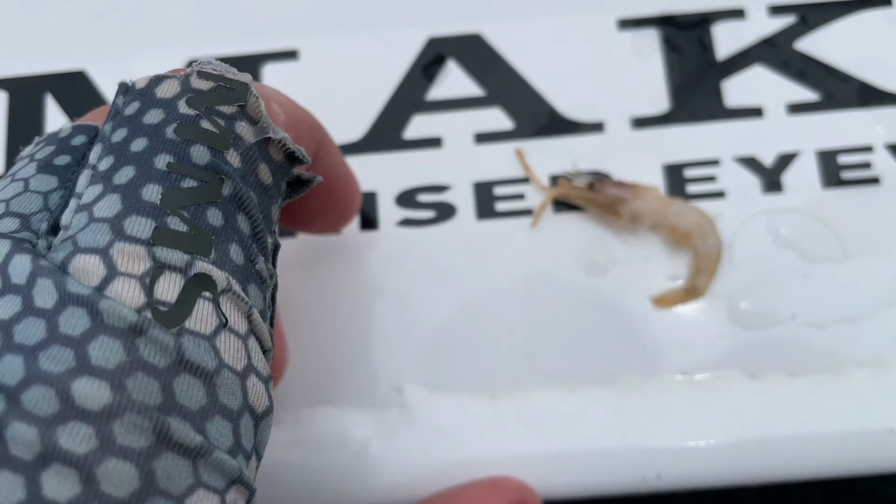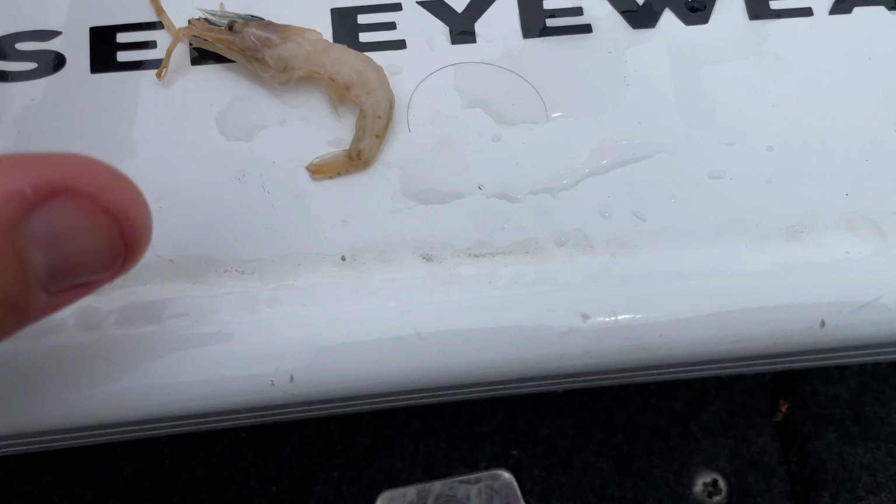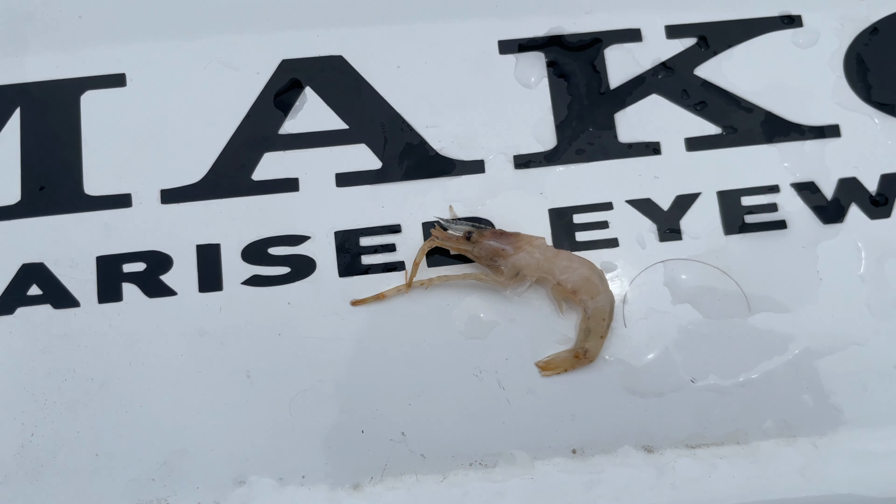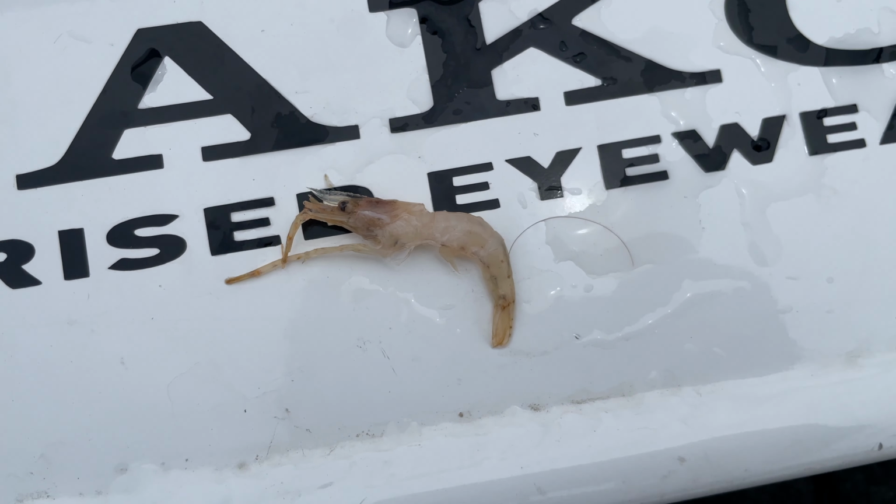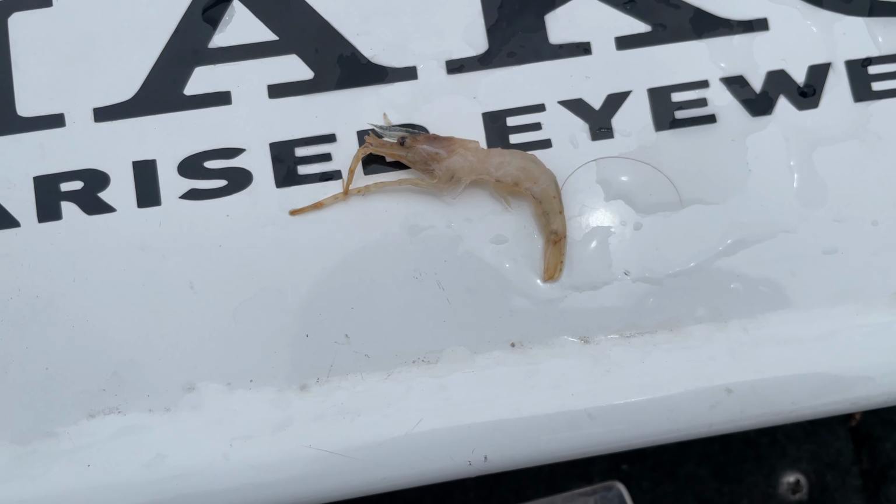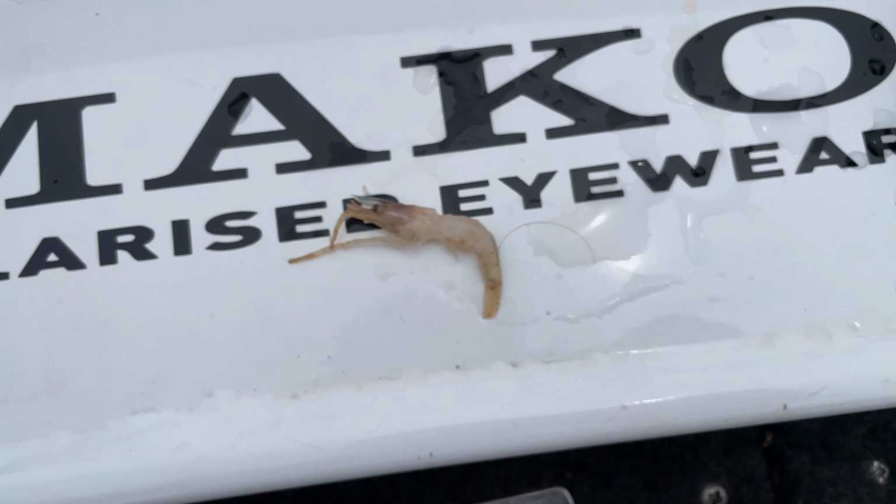That's pretty cool. That's what they're eating. That's what that fish just coughed up. Very happily will eat a 9-inch bait and then eating, I don't know, maybe an inch and a bit little shrimp. It's cool. Very cool.